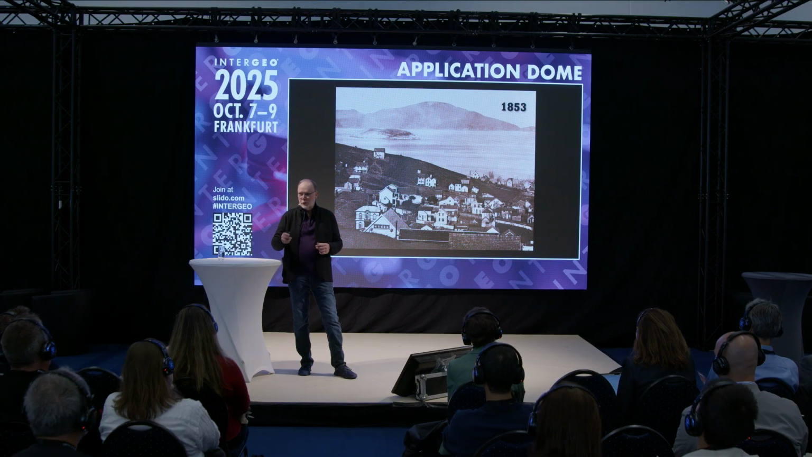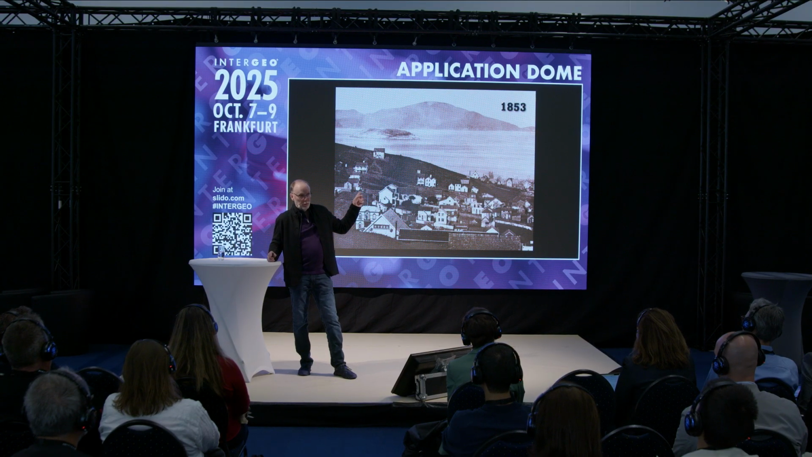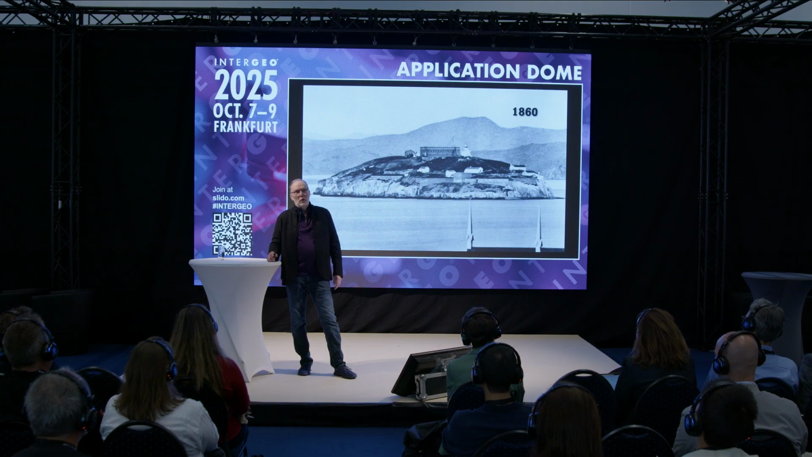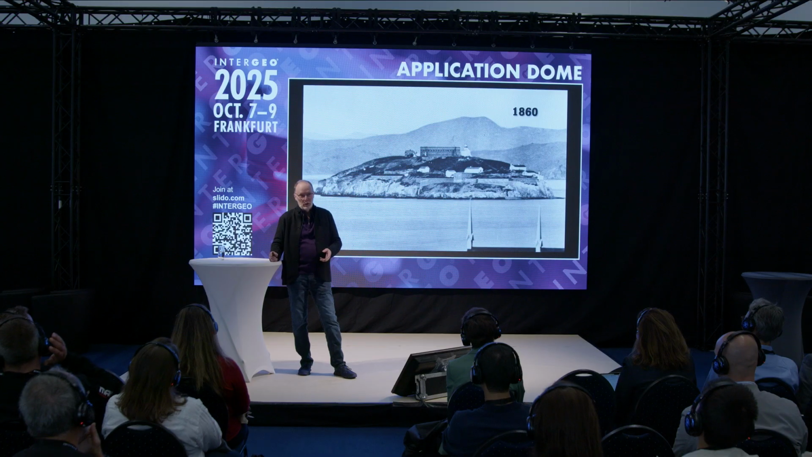The gold rush in the US is spinning out of control. So all the gold from California is leaving through the port of San Francisco. So a few years later, they created a fortress to basically guard the entrance to this very strategic harbor.